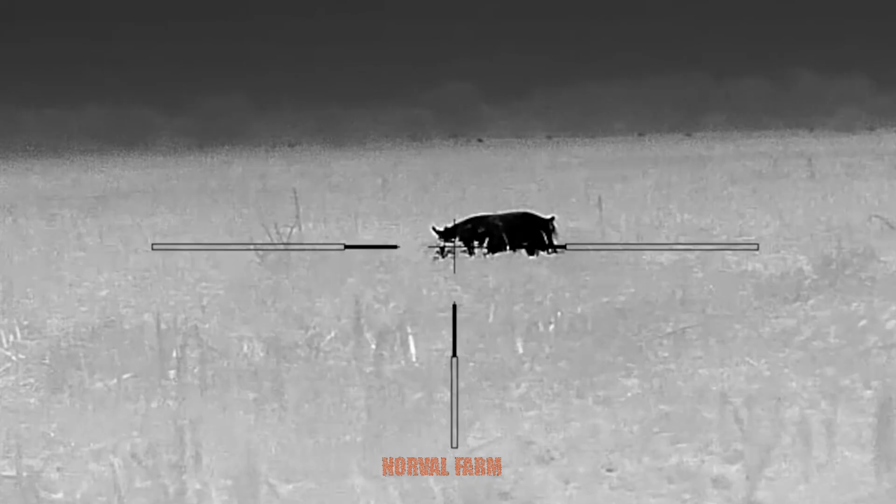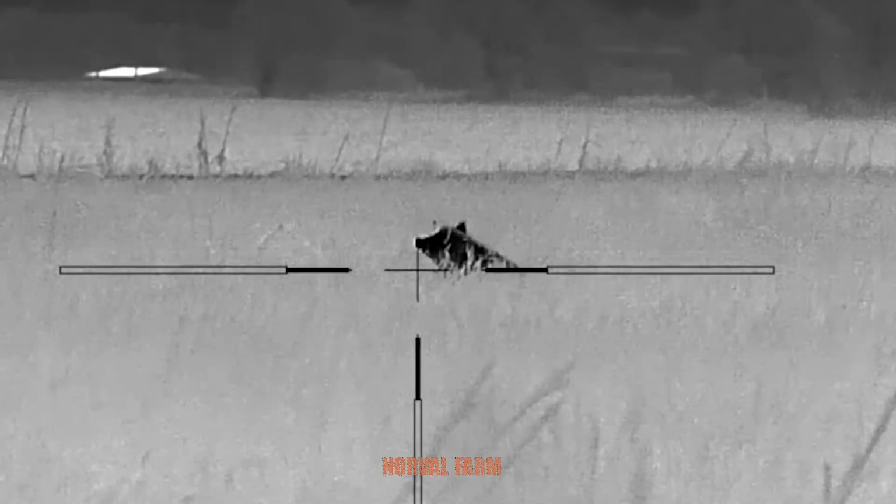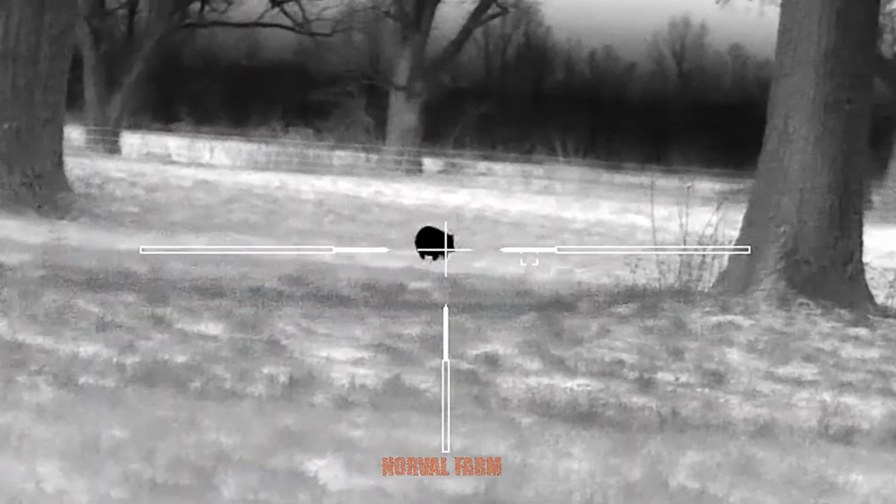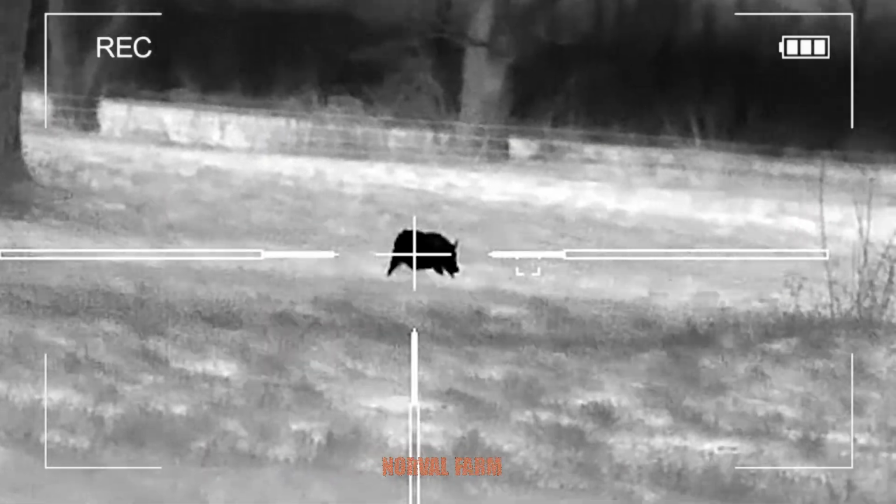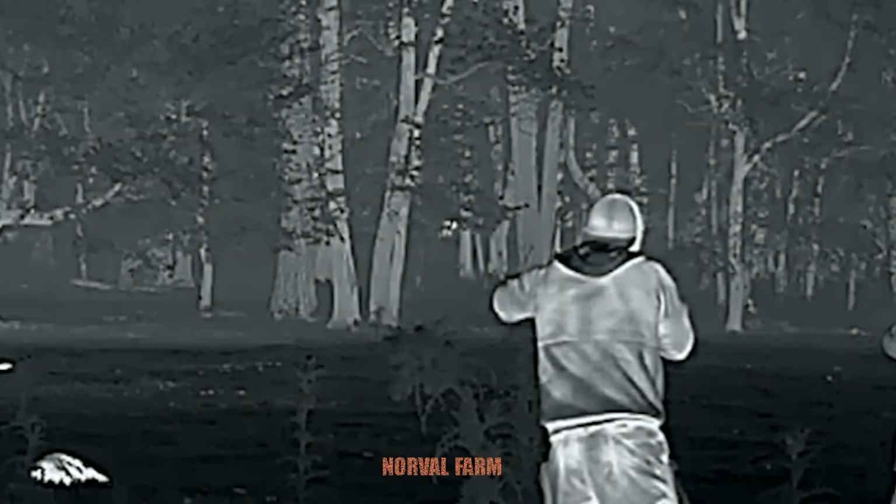Wild boars possess an incredibly sharp sense of smell. Just a faint scent of us carried by the wind could send the entire herd into a frenzy. That's why we must maintain absolute silence and position ourselves downwind to avoid detection.